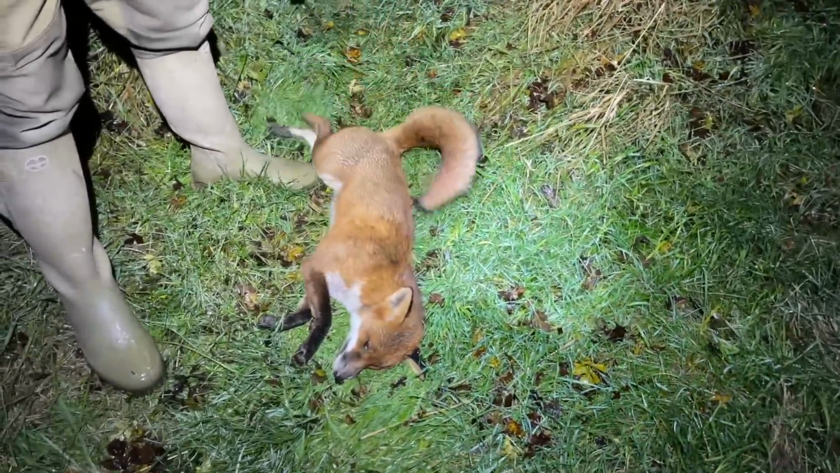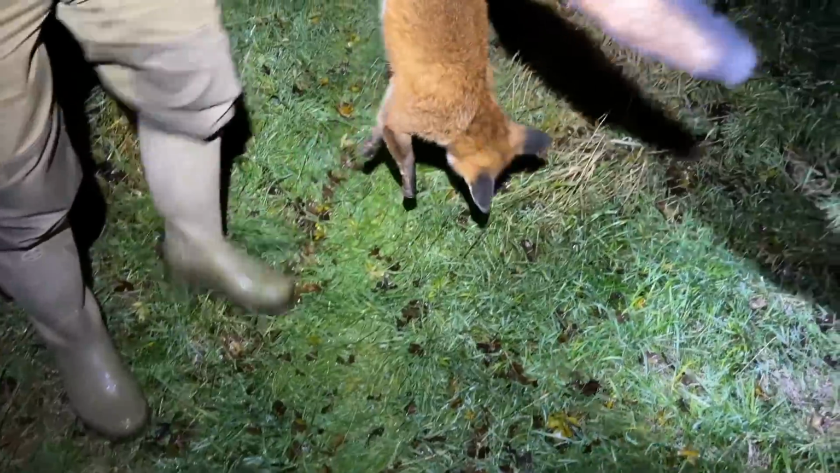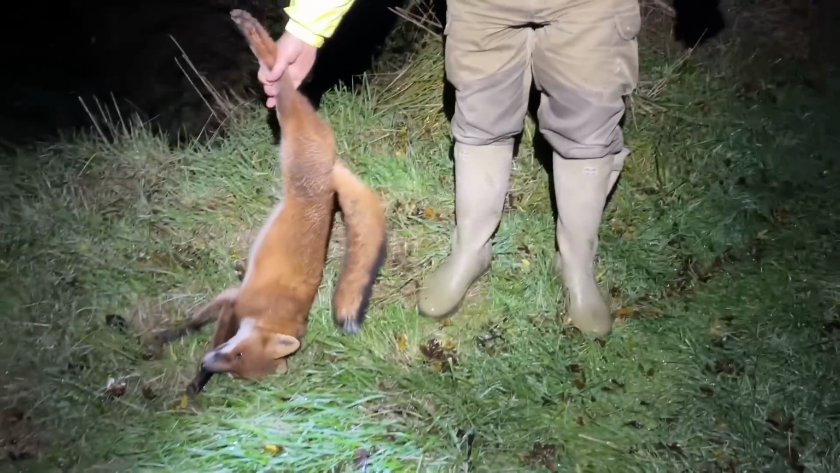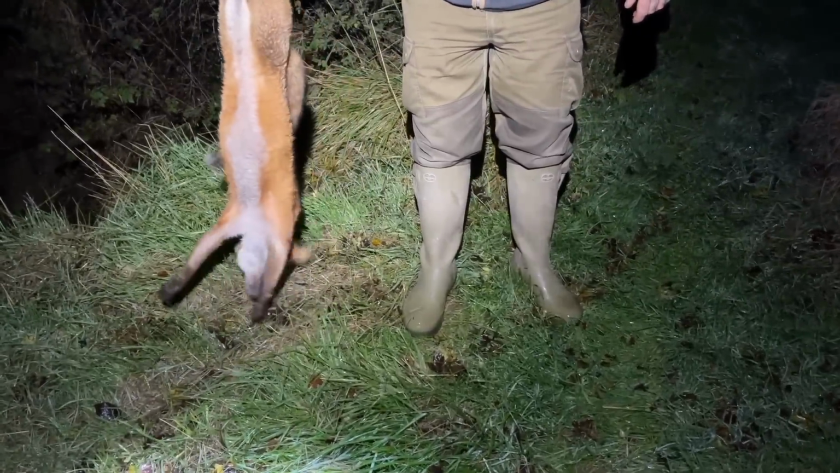Fox again, isn't it? Nice little fox, isn't it? Yeah. It's a beauty, that is. Look at that. Yeah. Looks heavy. Is it? Every time I'm out with you, I have to put my bleeping machine on. You've got a right foul mouth, Stephen. Yeah, good. Like I said, worth coming out, wasn't it?